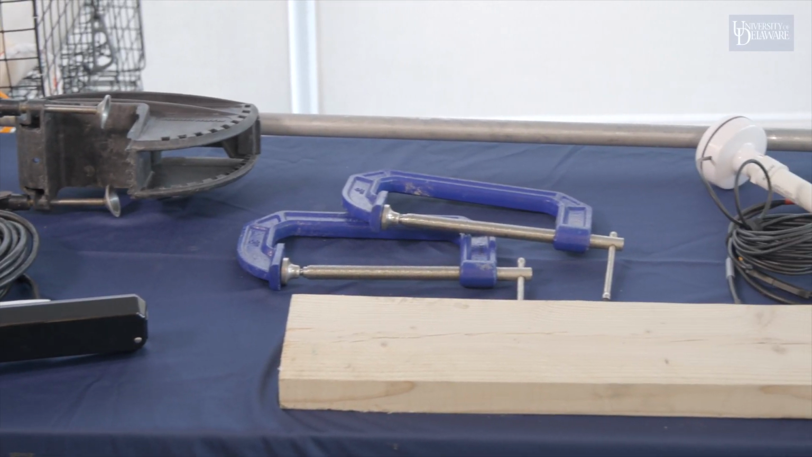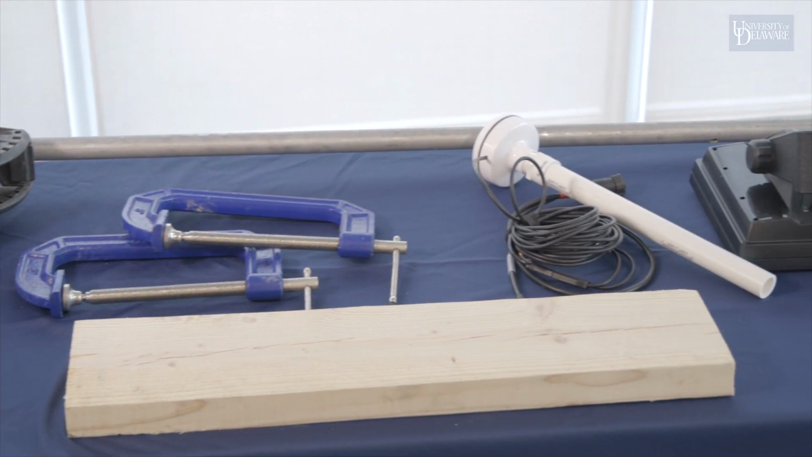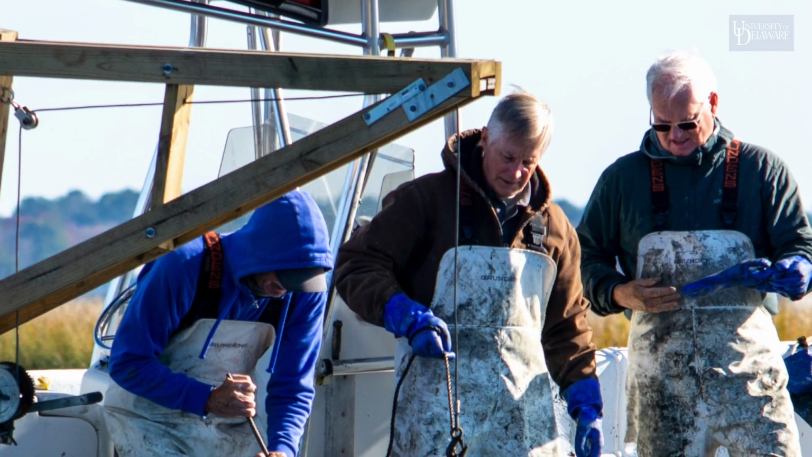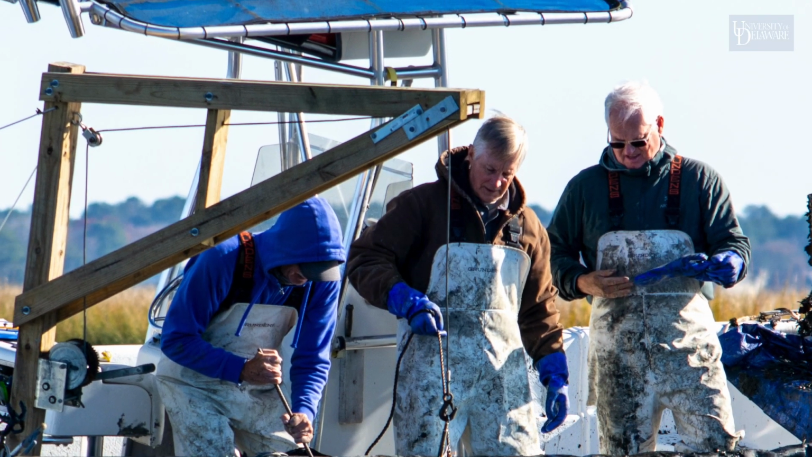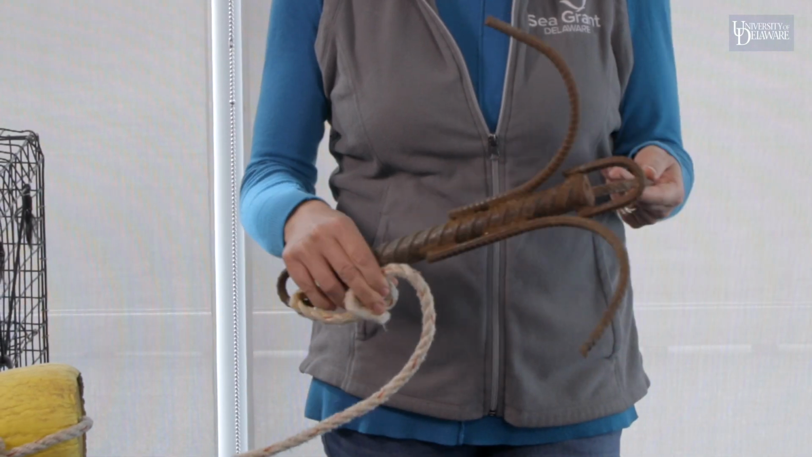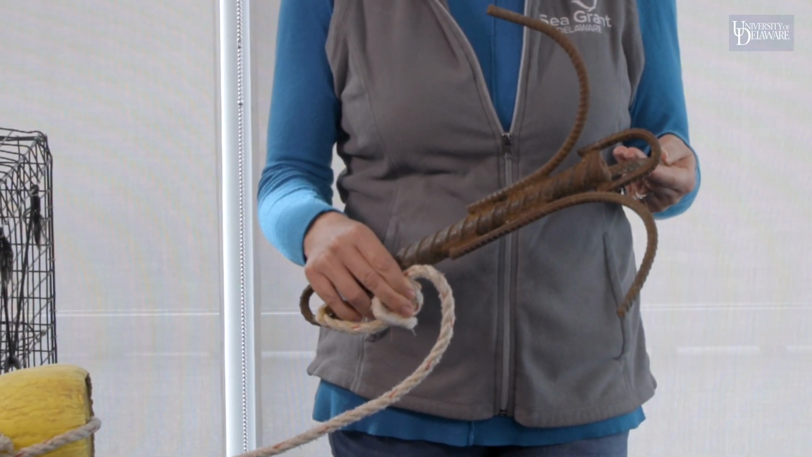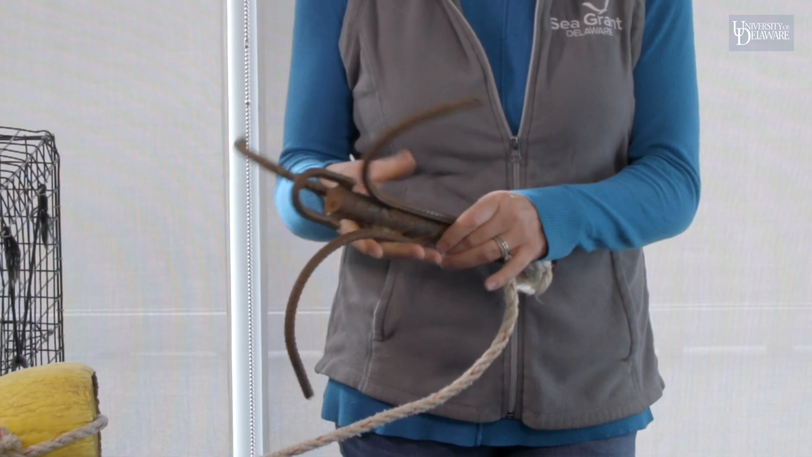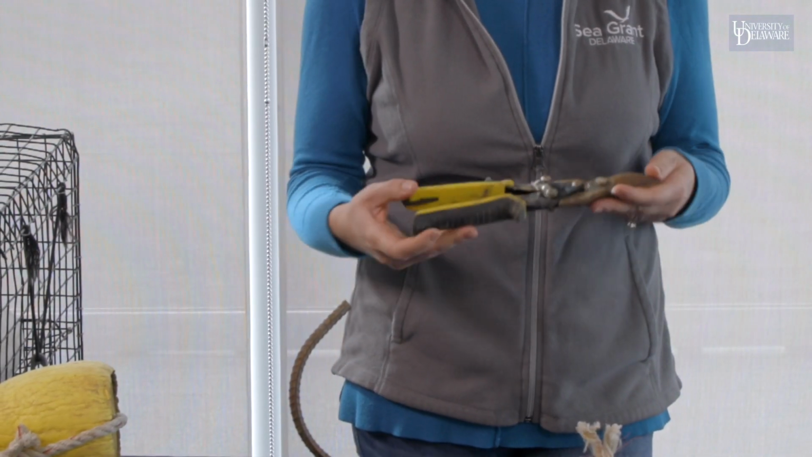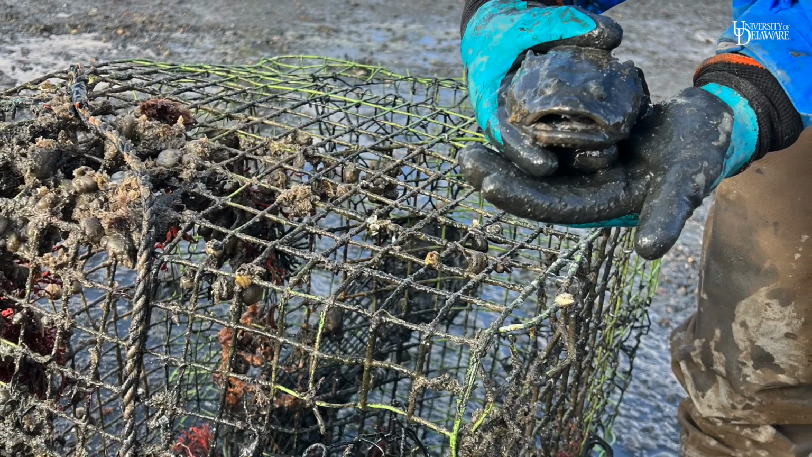Equipping yourself with the right tools is crucial. It helps to have a few people on board your boat. We recommend 3 to 4 people, including the captain. A grappling hook or pot puller is your best friend when it comes to hauling those crab pots out of the water. And don't forget a trusty pair of tin snips. They're perfect for cutting holes to release trapped mud or animals.